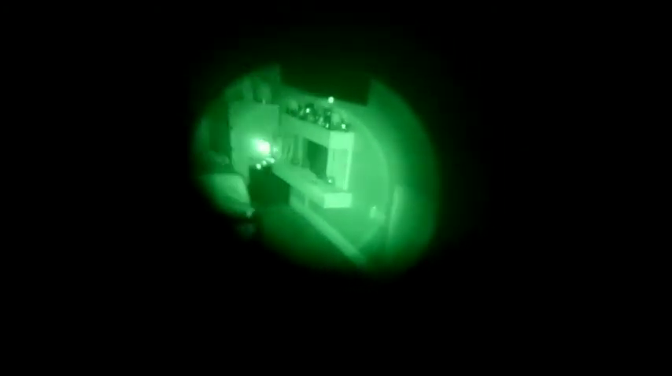So the next thing we're going to do is get the IR laser out of my pocket and put it on the shelf next to me, as I can't carry everything unfortunately. So that laser, there's the pet box there, it's hard to see in the camera. That is the pet box.